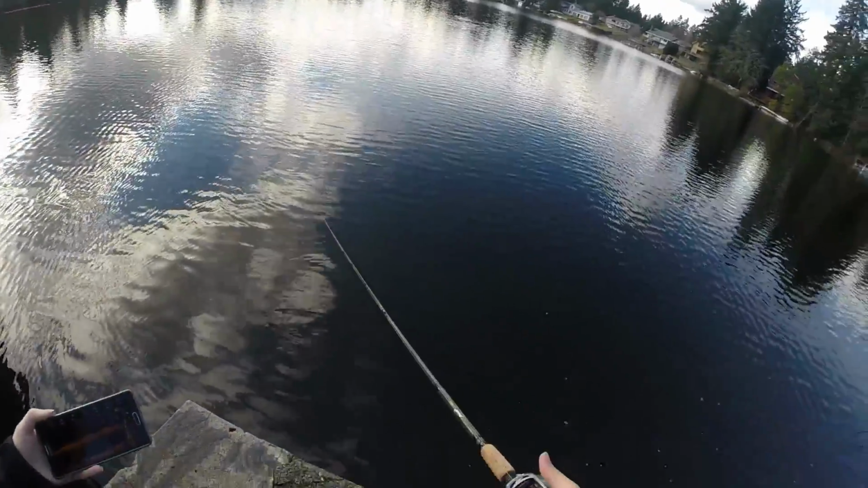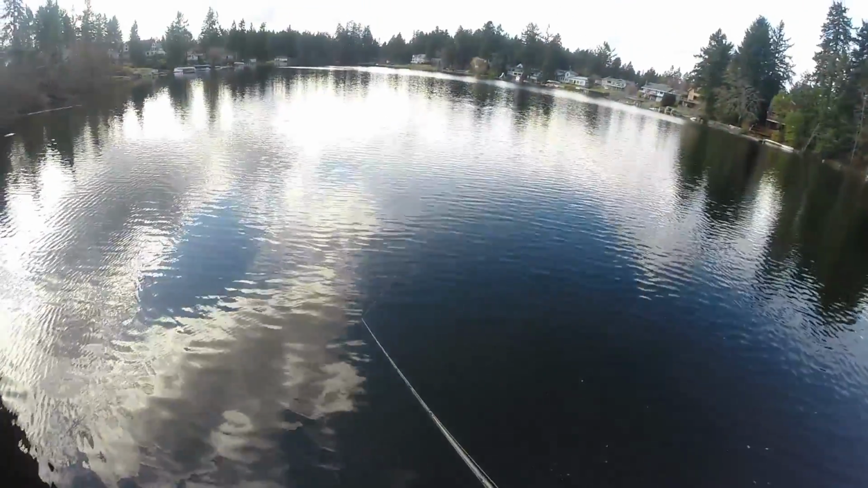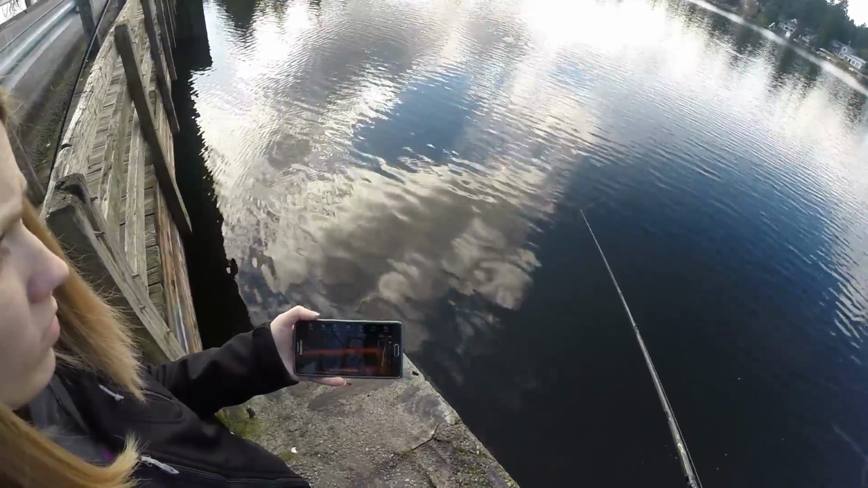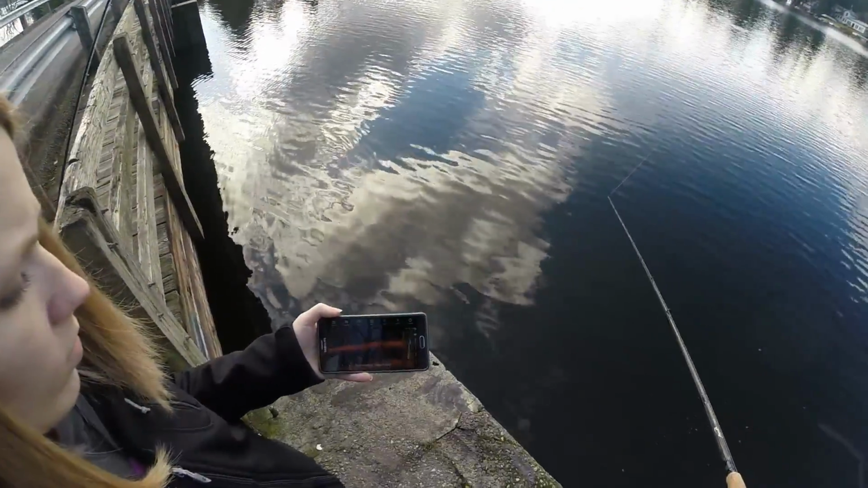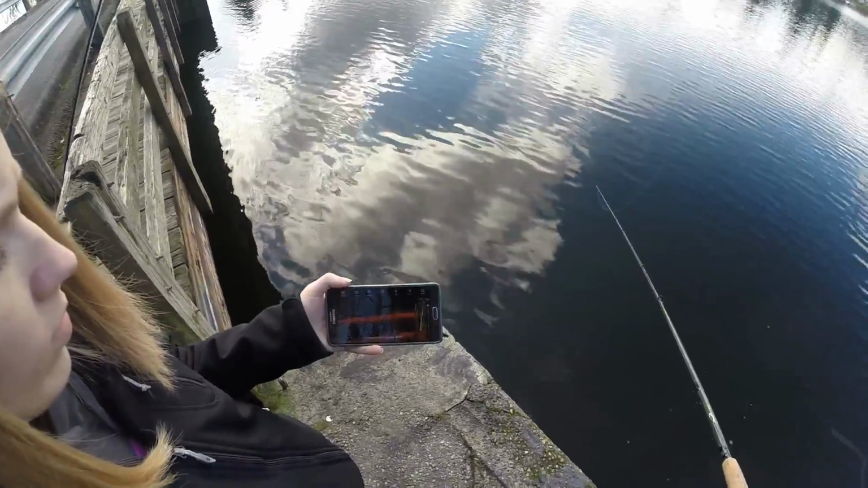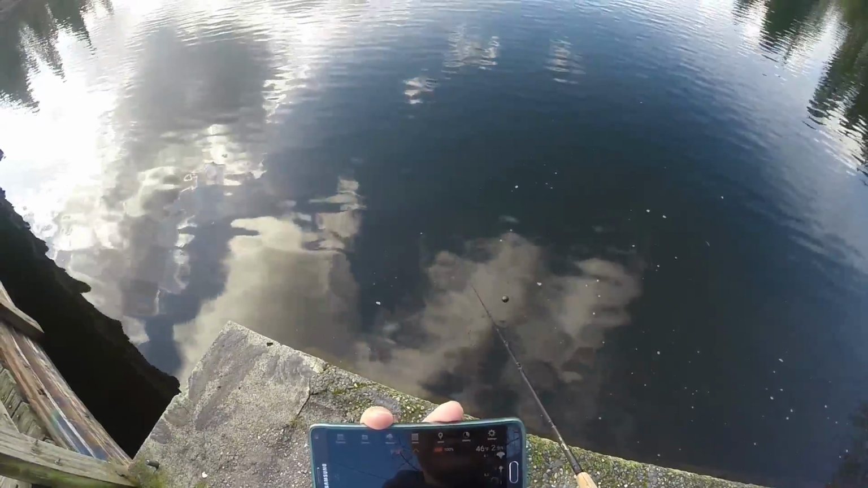So if you do have the right equipment, you can chuck it out there far enough to where it won't read. So let's go ahead and reel a little bit. See when it starts to catch again. Nothing yet. Let's see, it says connecting, so I think we're still out of range.